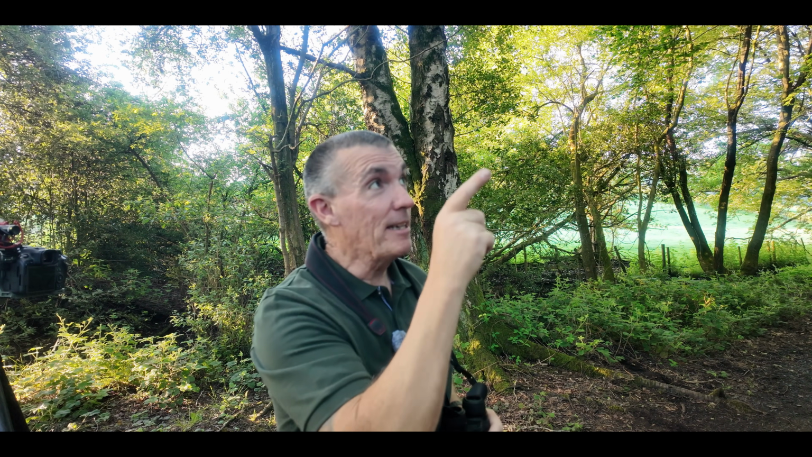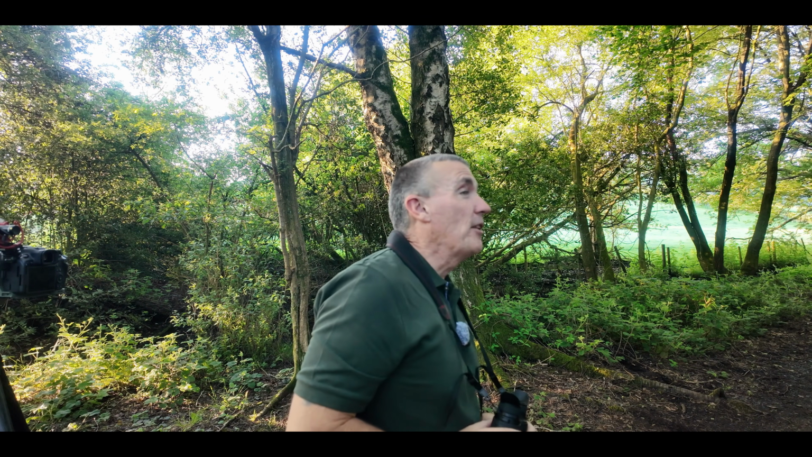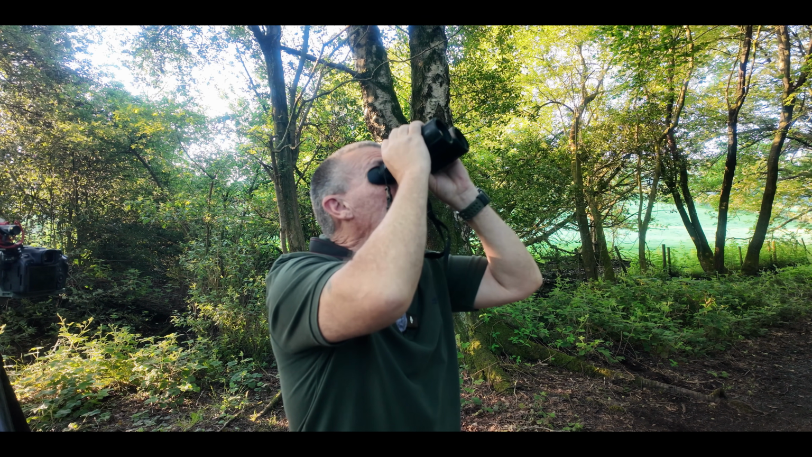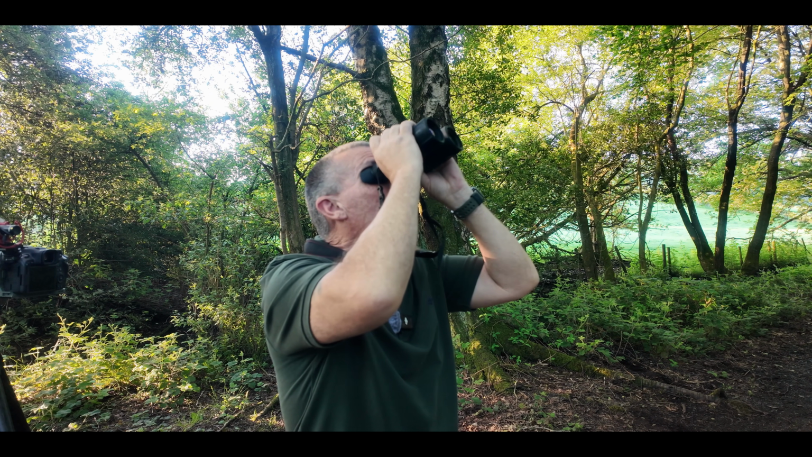Okay, I think I've located the owlet. I think it's the owlet tawny owl. I'm just going to hit record.